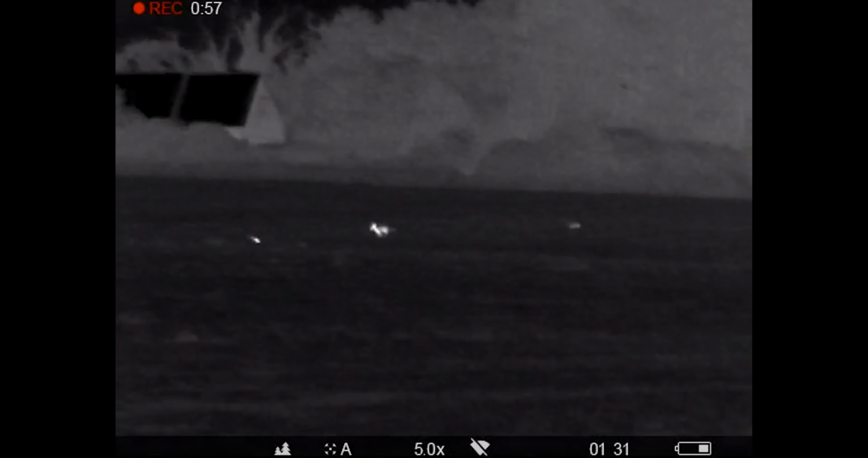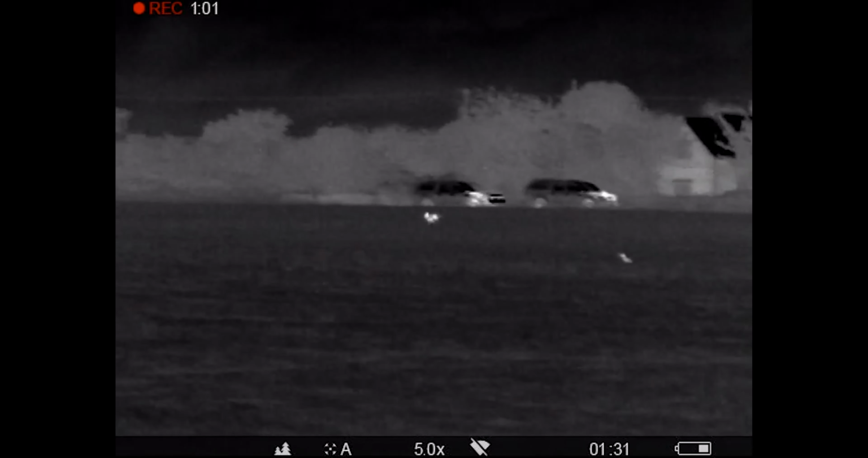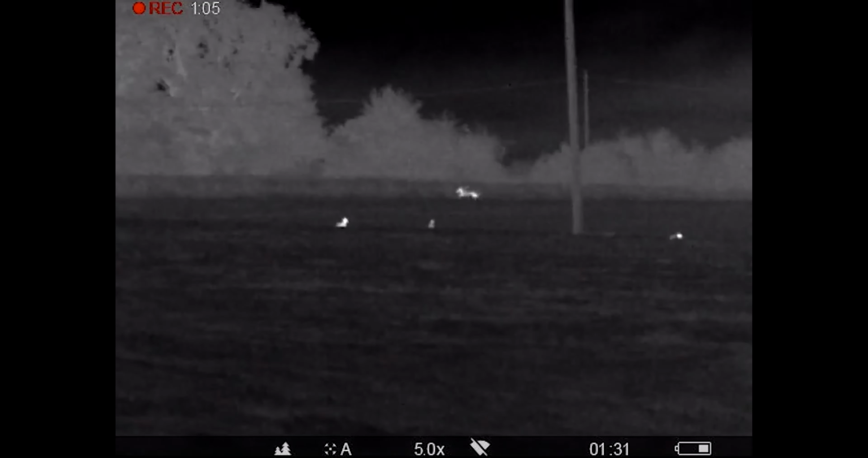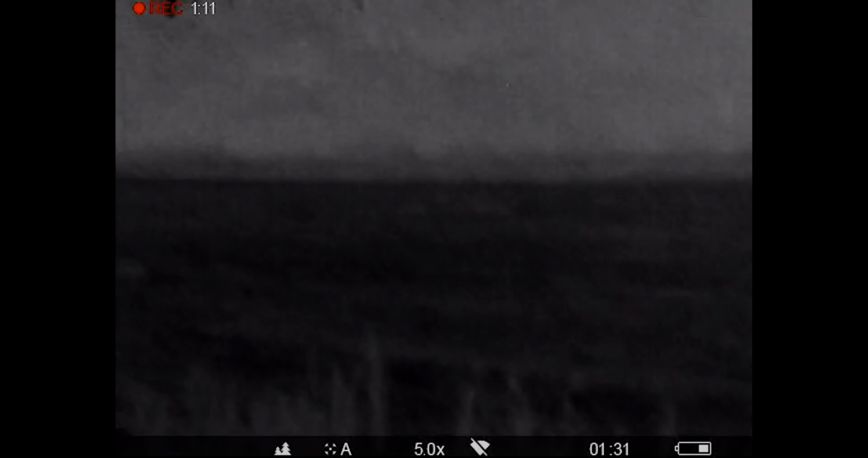In all fairness, though, the guy was trialing the scope. It was all new to him, but he did miss. And you'll see the detail. I mean, that fox running, you can see it's crystal clear, and that's at about 150 meters running, and that's white on dark. I do like that color palette. But yeah, you can see the detail. Even when it goes through the hedgerow, you can just briefly see it running through.